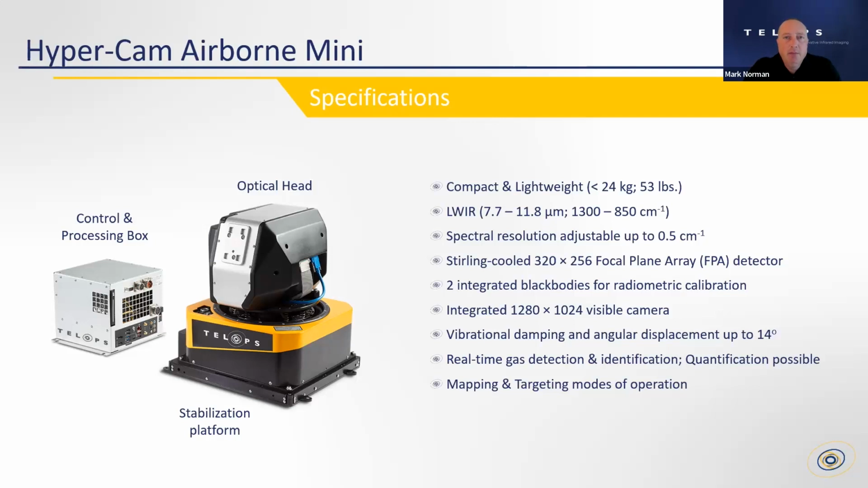But the important thing here is the modes of operation. And I'm going to talk about this more in the next slide, but there are two modes we call mapping and targeting. And you choose the mode of interest based on what you need to achieve in your measurement campaign. So just a very quick overview of the HyperCam Airborne Mini, which is the device we're talking about today, which was used for the measurement campaign back in February.